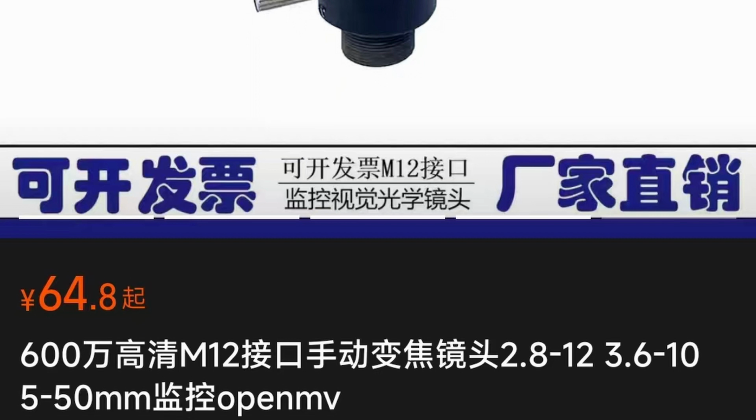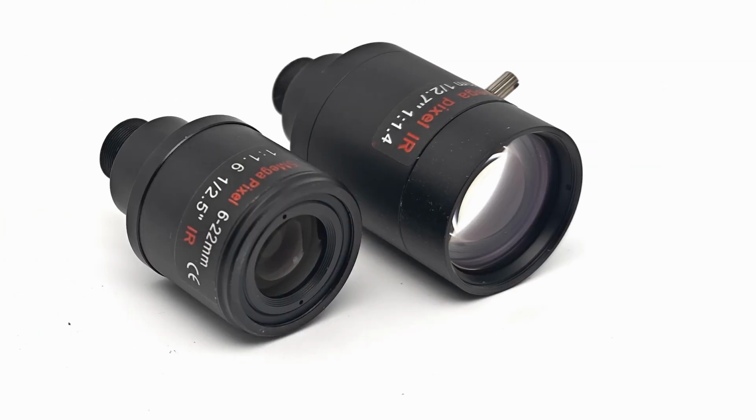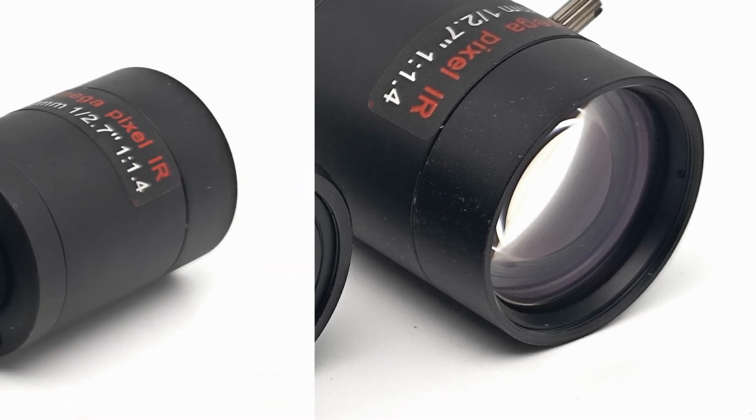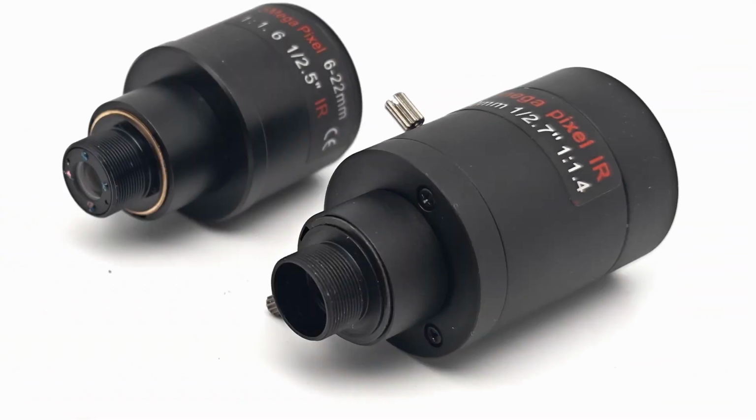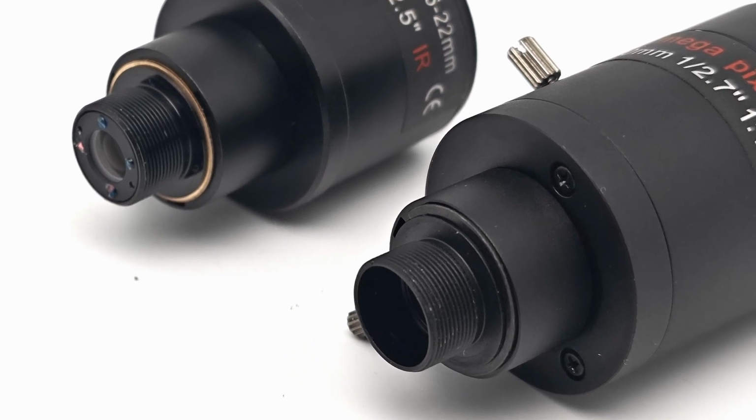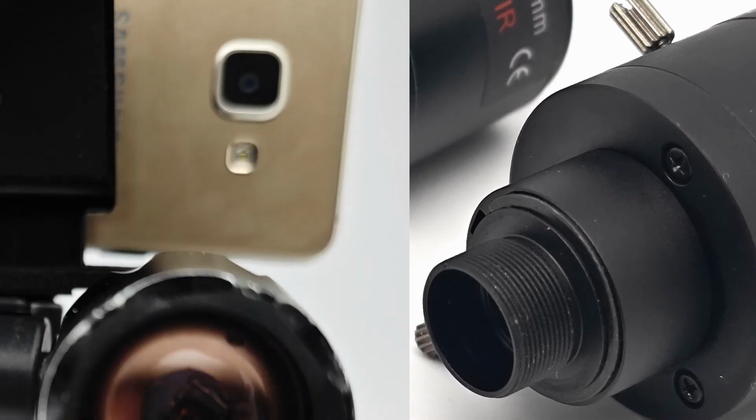I was just starting to test the upgraded camera when I found another lens on Taobao, a better lens. The objective lens of this optical assembly has about twice the surface area than the previous one, so will give brighter images. It also had the option to be supplied without an infrared filter.